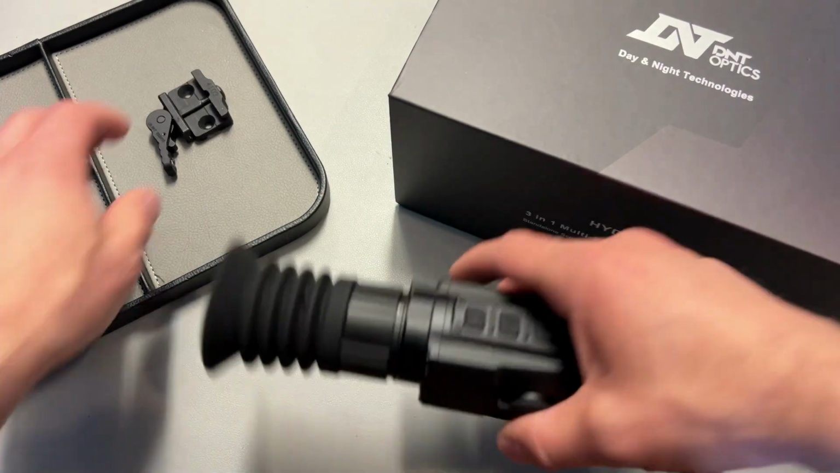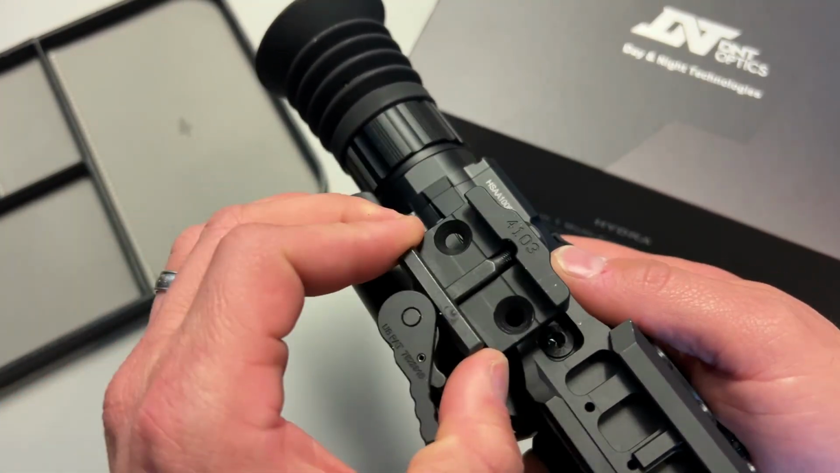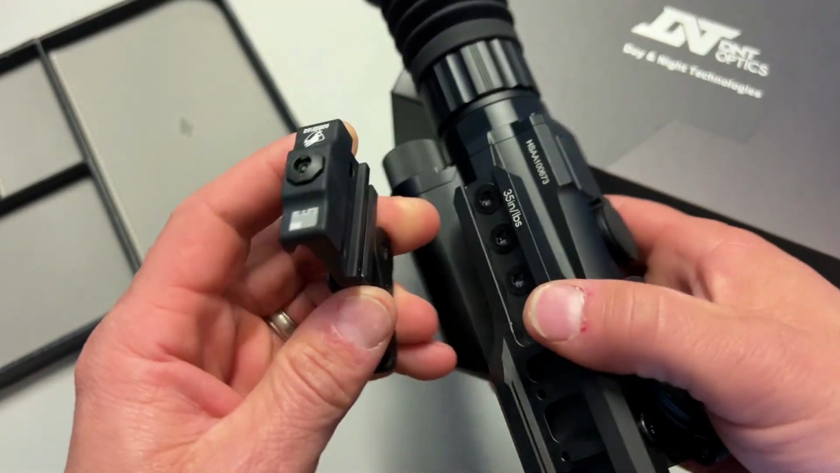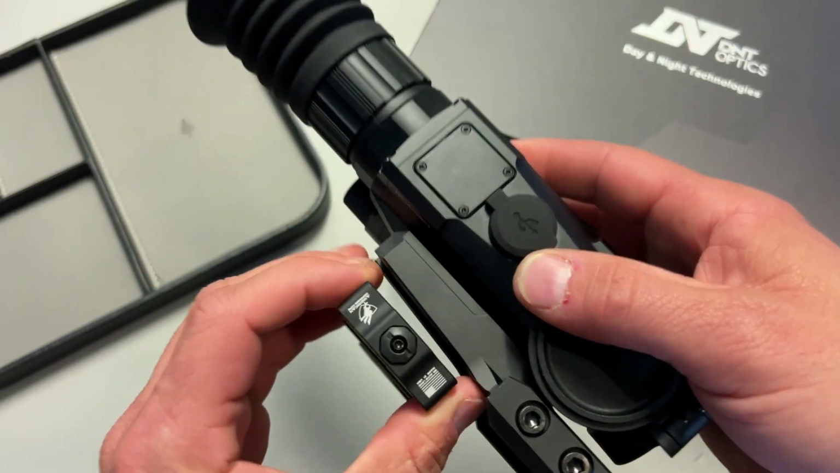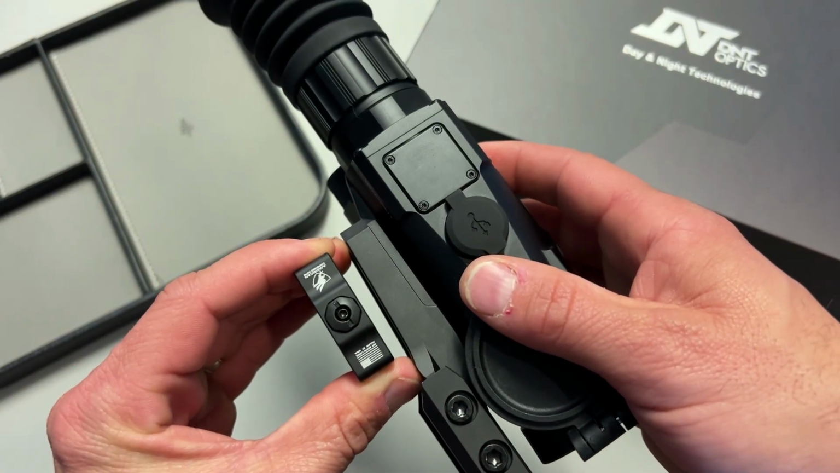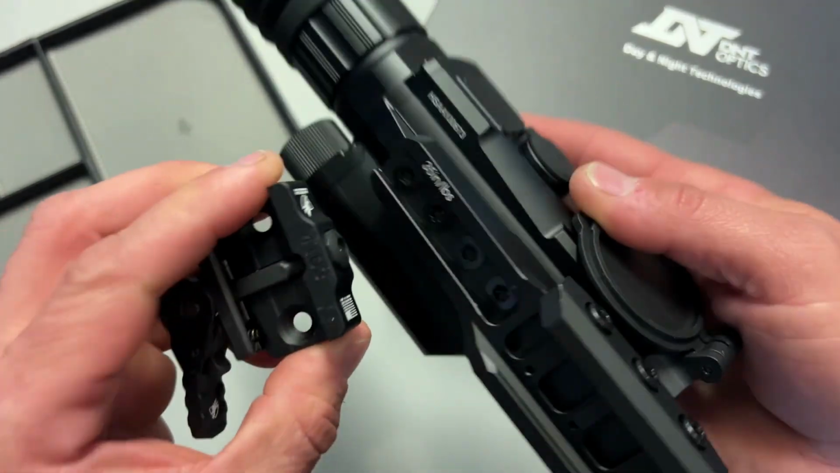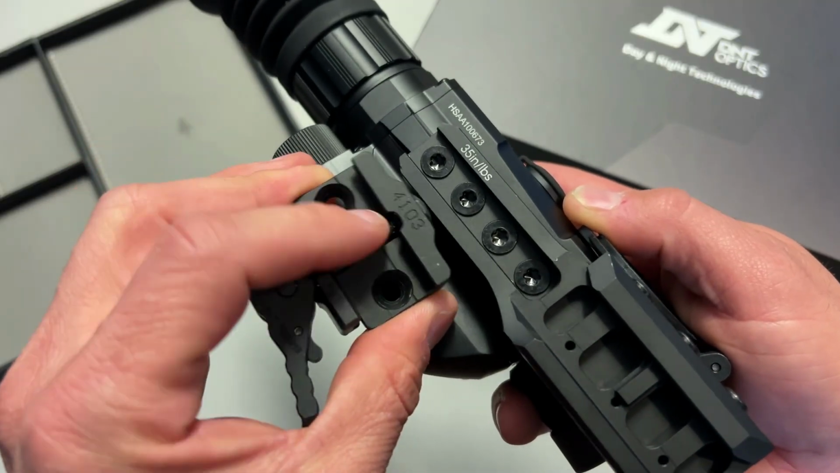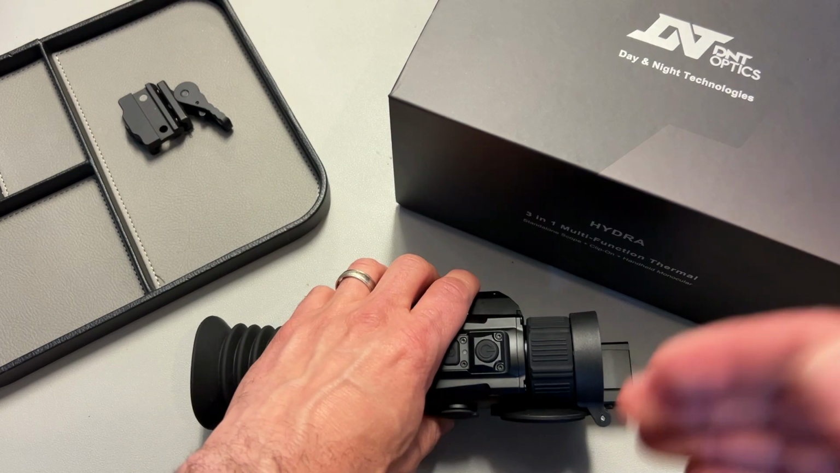The other really cool thing about that is the eye relief is going to be very good. This allows you to utilize a clip-on mounting system, set it exactly where you want, maybe include some spacers to get the proper eye relief, and now you can either clip this on in front, turn on the reticle selection, use this as a primary, or completely detach it and use it as a handheld, and it is so nice. It's also these industry standard thread sizes as well as hole spacing, so it's going to be compatible with a ton of different mounts to get it set up exactly as you want.